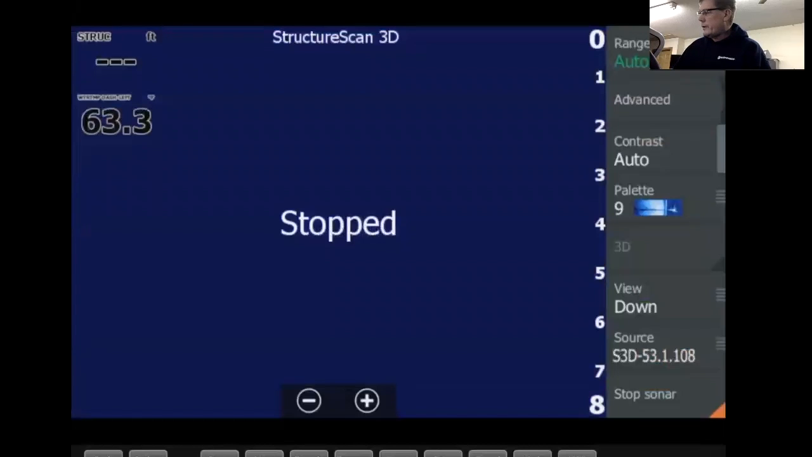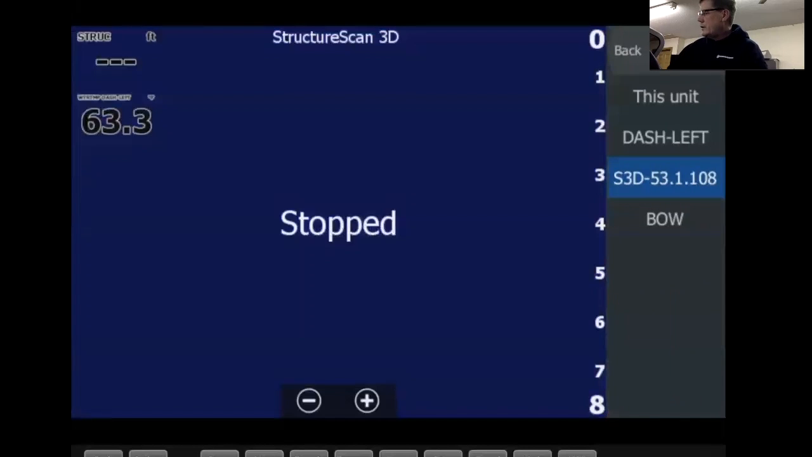Source structure. Because I got structure scan 3D on my boat, I am sourcing. Now, structure scan 3D has a separate module that the thing plugs right into. So I have to select my structure scan source to my module. If I didn't have structure scan 3D, and I had it plugged directly into the back of one of my sonars, let's say I got my structure scan sonar or transducer plugged into the back of my left unit, I would then go here and say source the left unit.